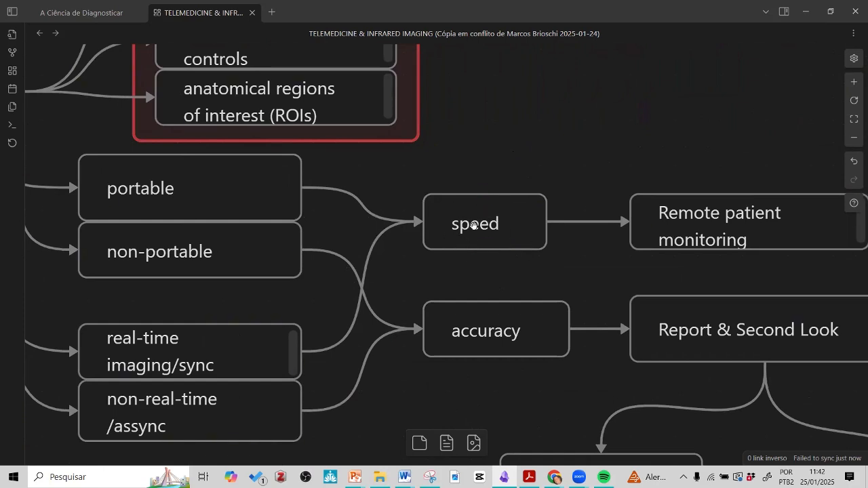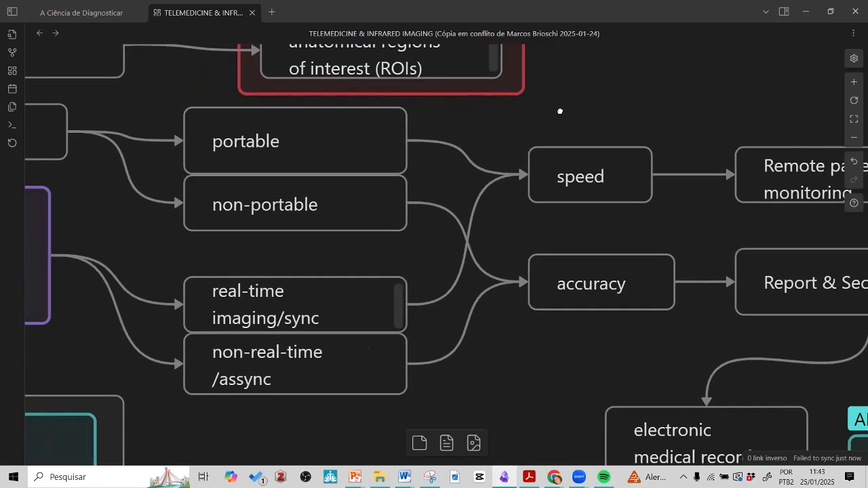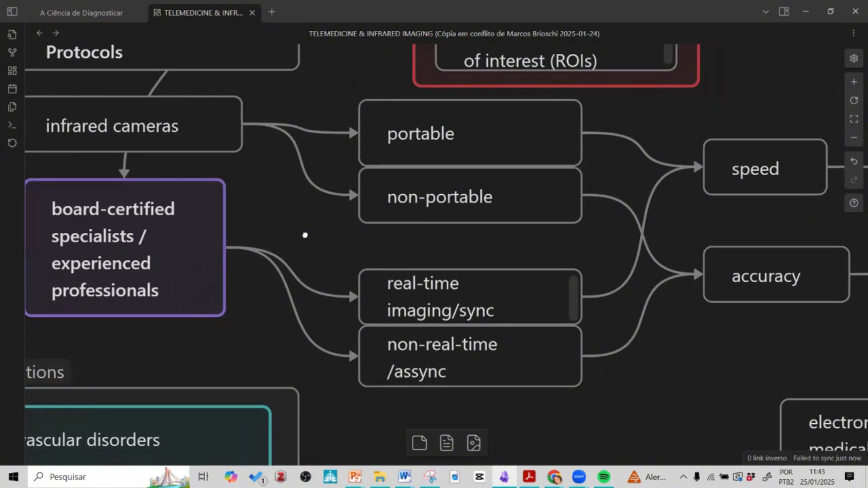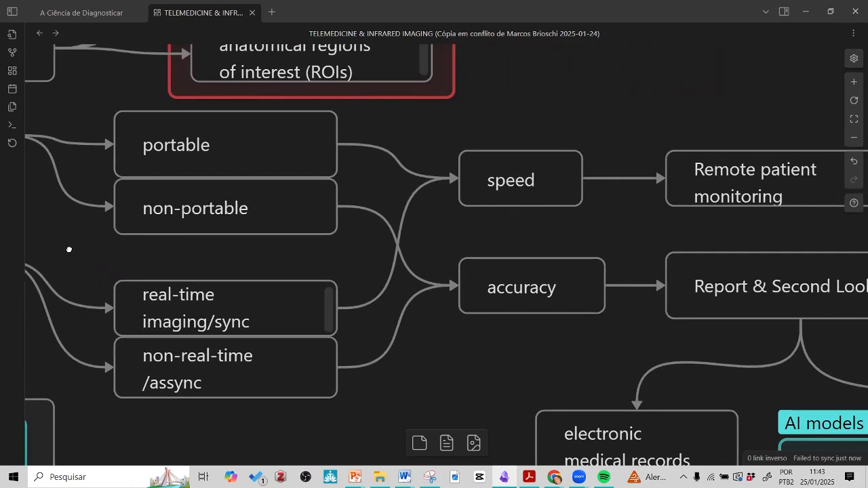Non-portable is good because you can have better image accuracy, and you can take a lot of images. So it depends on the situation. Both are good and they complement each other. I can have one situation, I can have the other, I can have both in my clinic or in my hospital. And the experienced professional can work in two different ways.